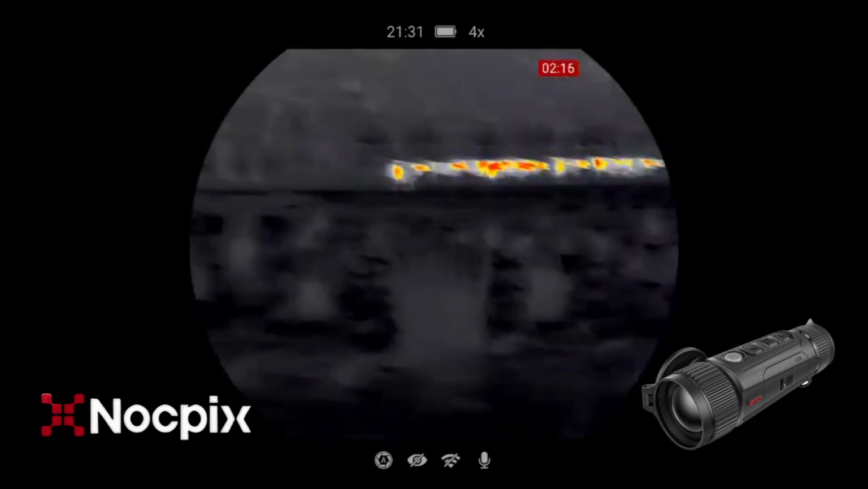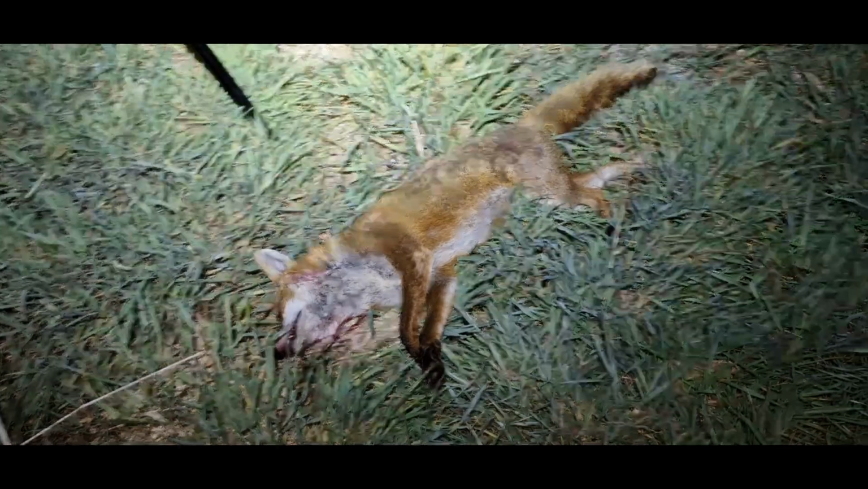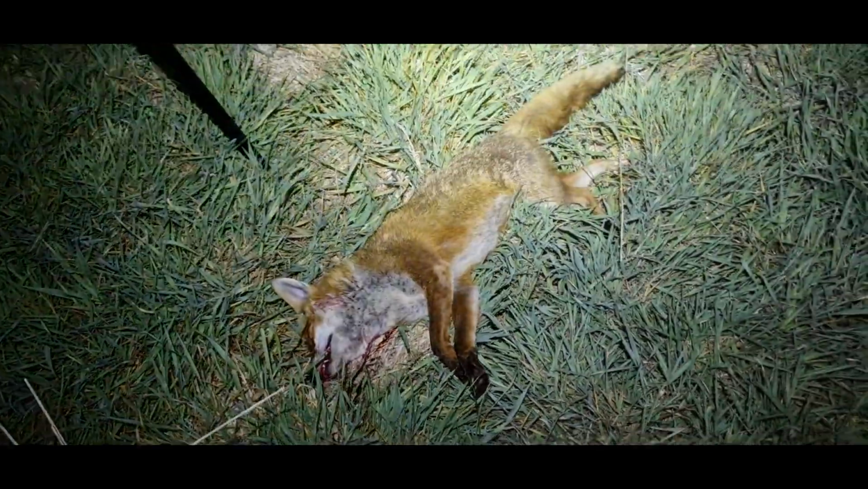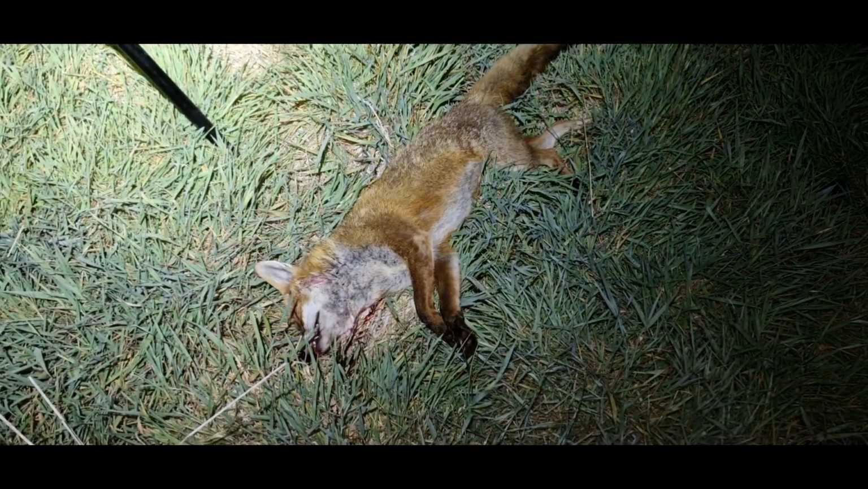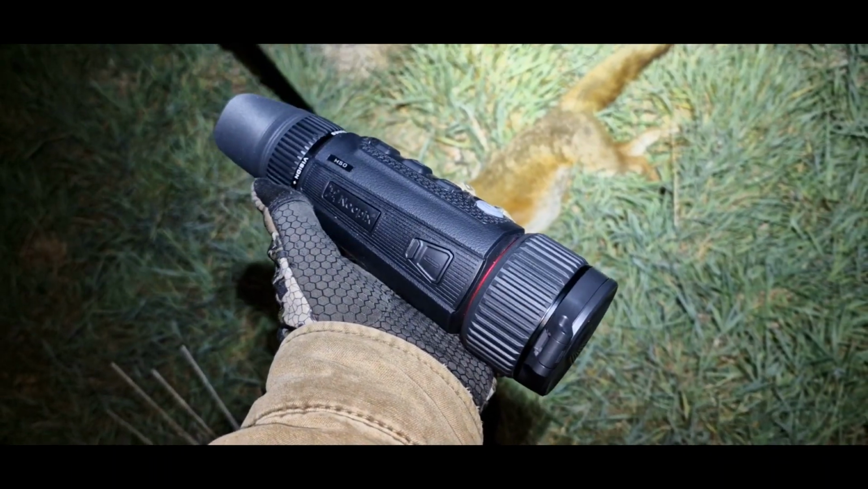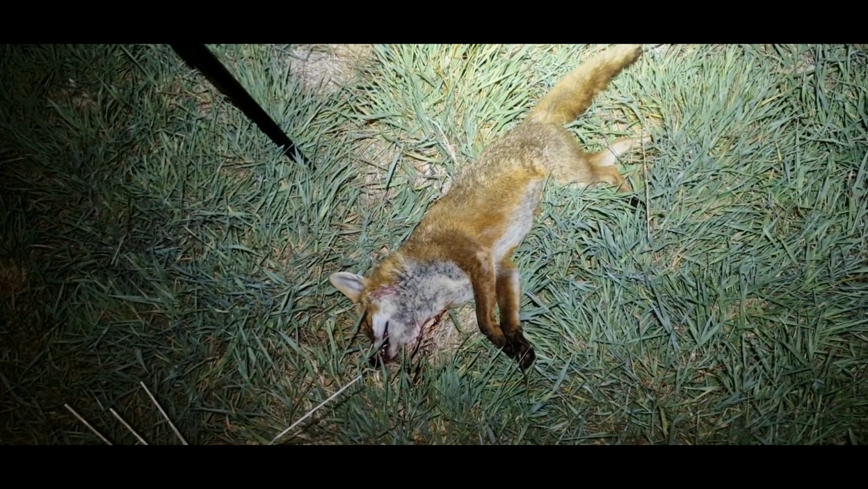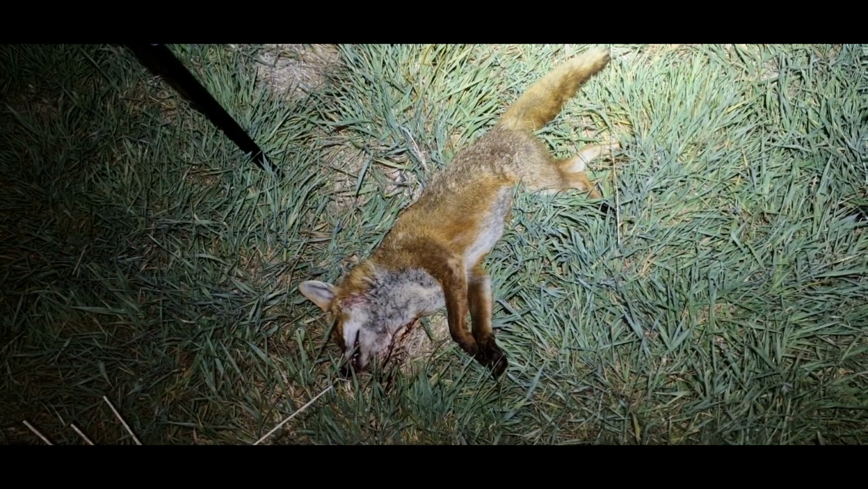I might just hop the fence and grab him and check him out. Right, I've just retrieved him. First dog fox down for the evening. And first successful take with the Nocpix Vista H50. Very happy. Alright, let's move on.